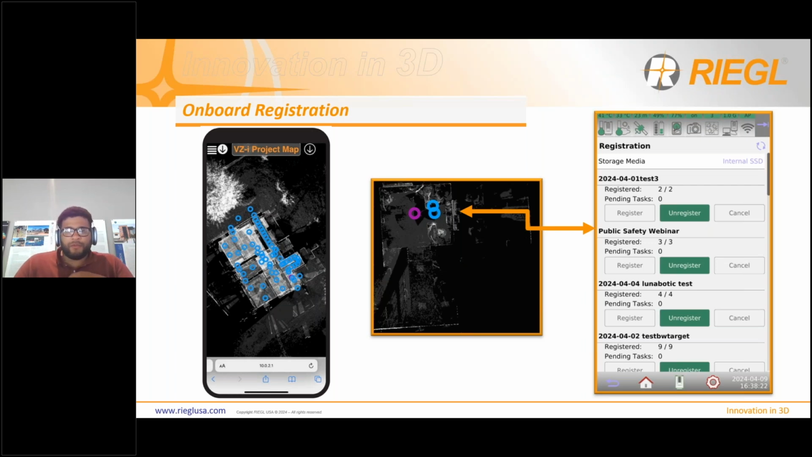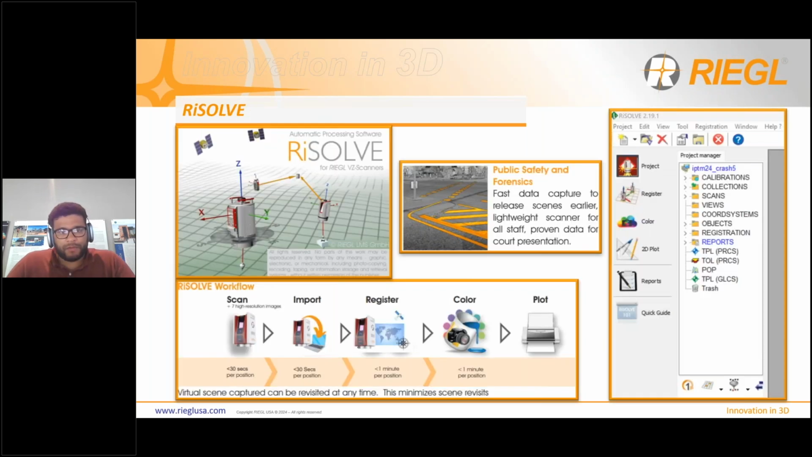I'm going to move forward to RIEGL, which is RIEGL's in-house developed software for public safety and forensics. So RIEGL is the only software that you will need to process the TLS data. You can do everything in there. There's no other connecting pieces. The software is regularly maintained and updated by RIEGL as well. There's a lot of tools in there as far as measurements, arc measurements, data cleanup filters, and a lot more.